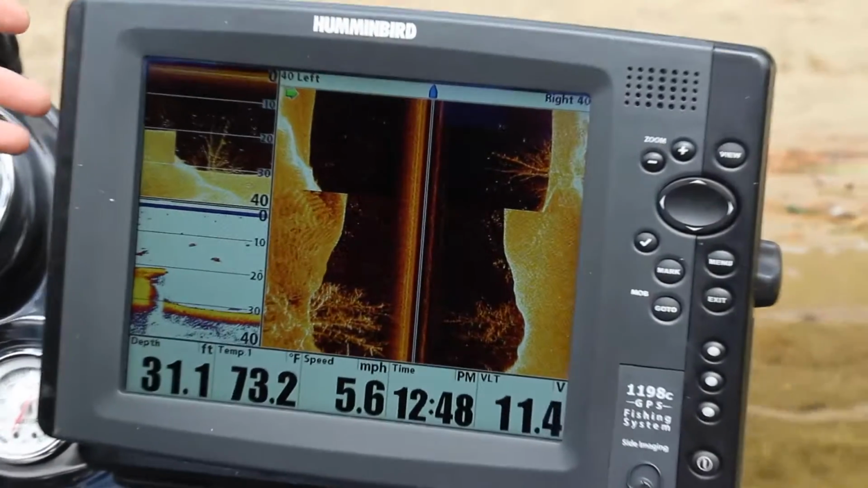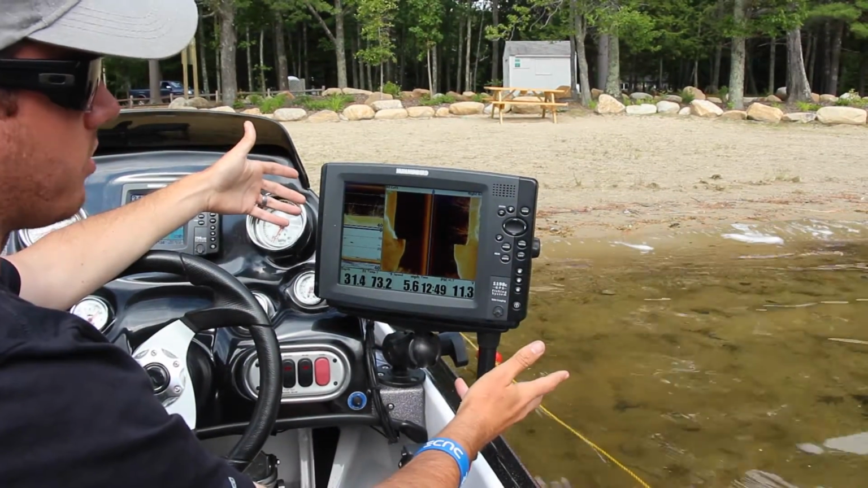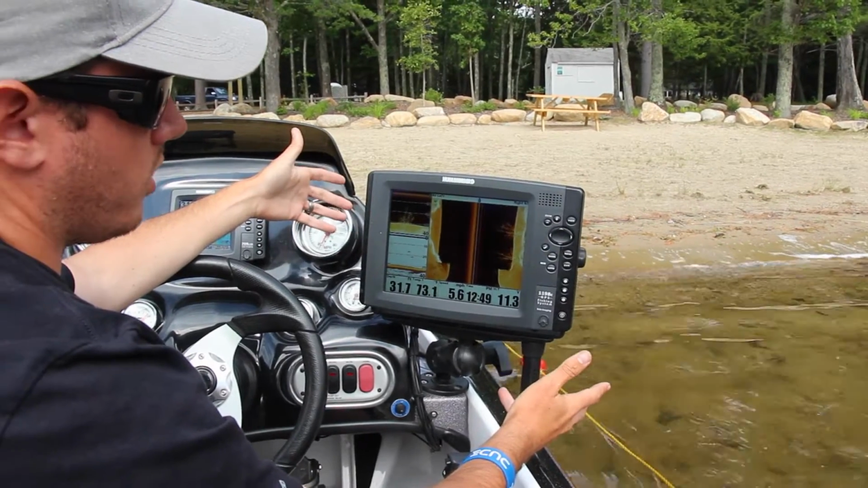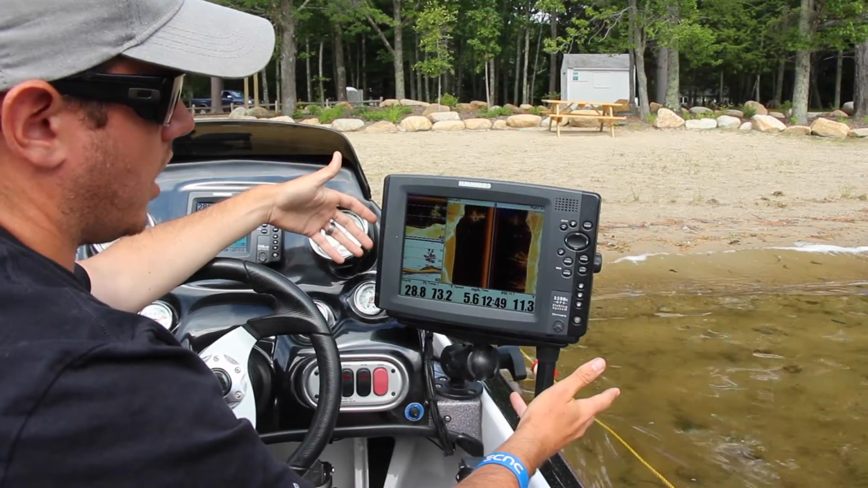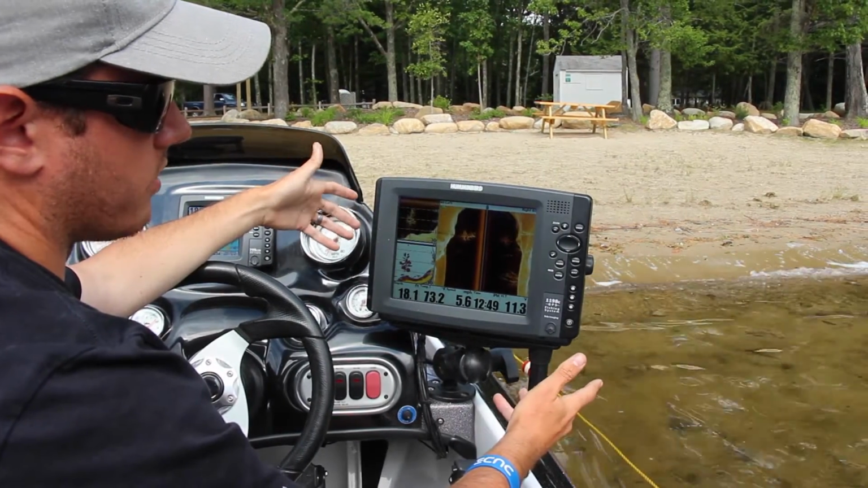If I'm fishing around hard structure like rock, which is basically what I do 90% of the time, I prefer the amber colors. If you're around wood and grass, I prefer darker colors like blues and greens. The grass just shows up a little better, and the rock is more defined with the lighter hues like ambers, browns, and oranges.